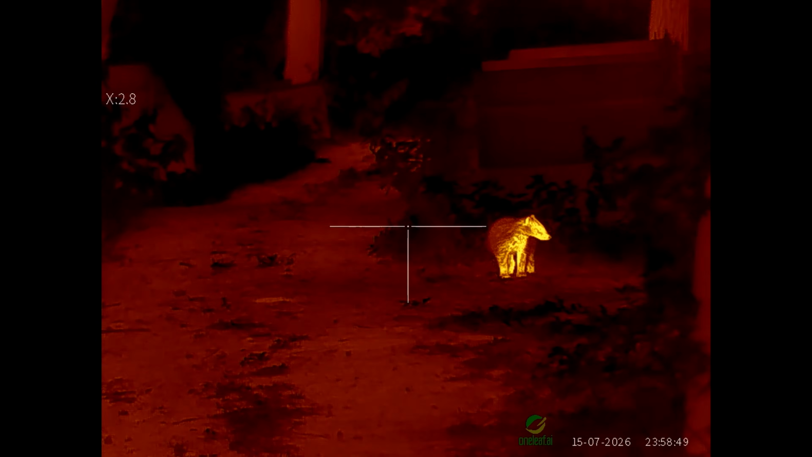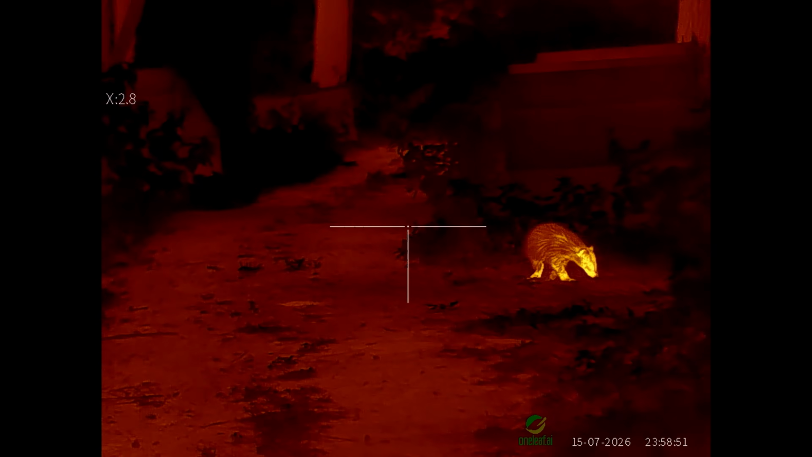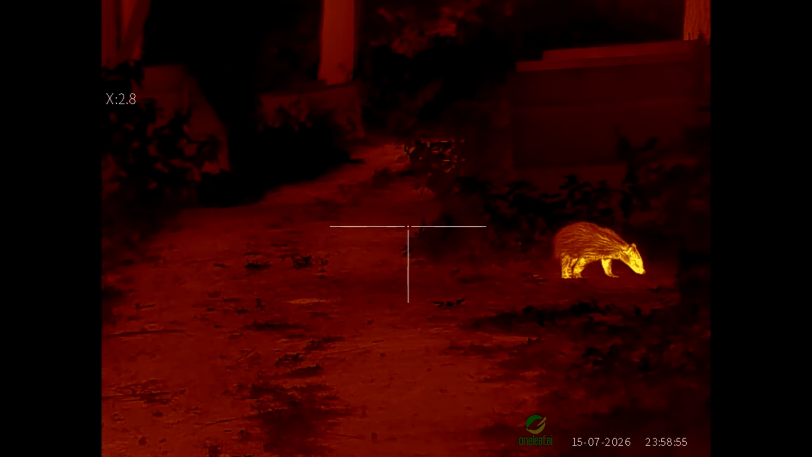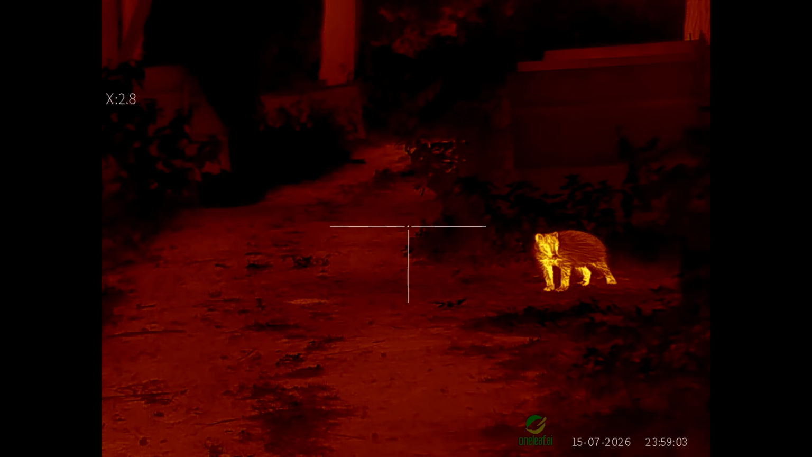Well, about an hour later, and look what's turned up again. Another badger. This one's having a good old sniff around where the chicken carcass was, where the other badger took it away. If you're wondering why I think these are different badgers, it's because I've seen them all at the same time in different places.